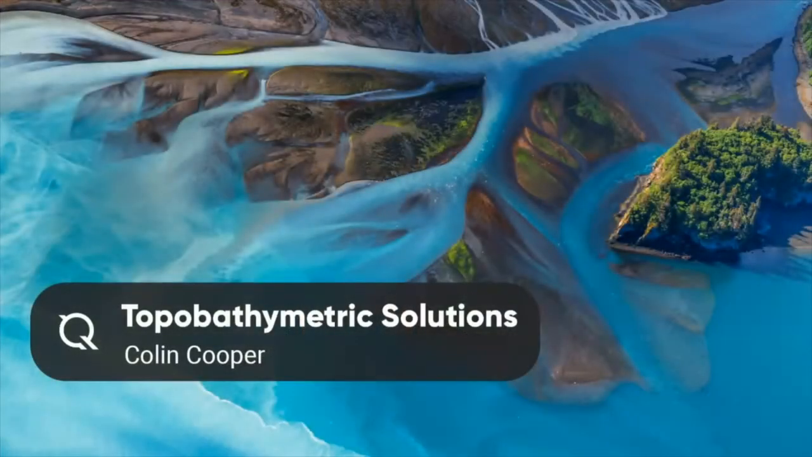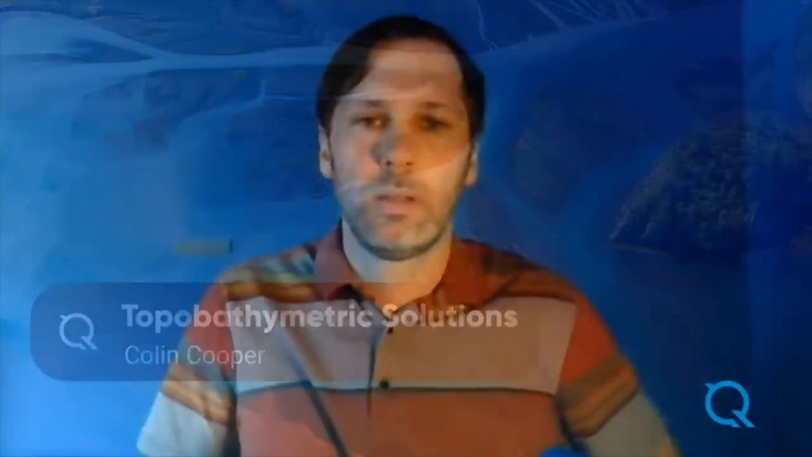Hi, everyone. My name is Colin Cooper, and I'm a technical domain expert for Quantum Spatial and lidar. I'll be taking the next few minutes to go over topobathymetric lidar. I'll cover what it is, how and why we use it, and go over some cool applications that we've been using these data sets for.